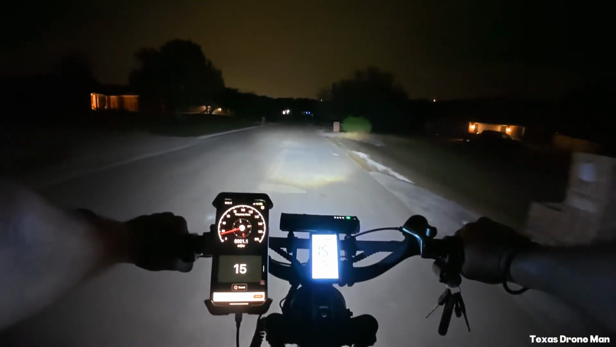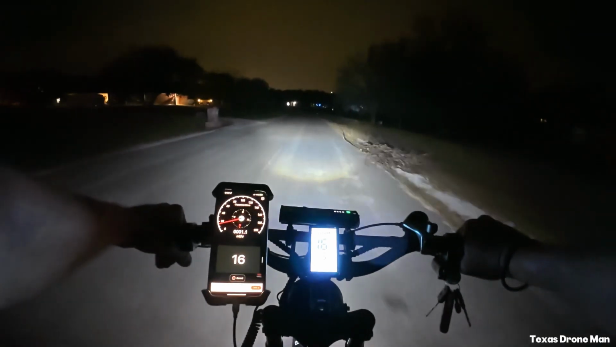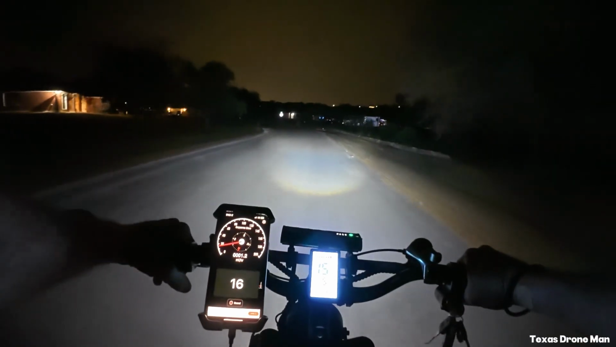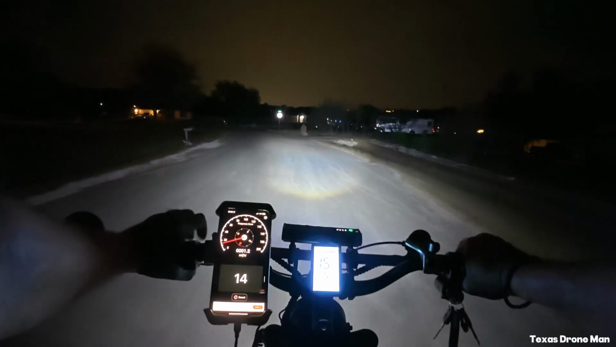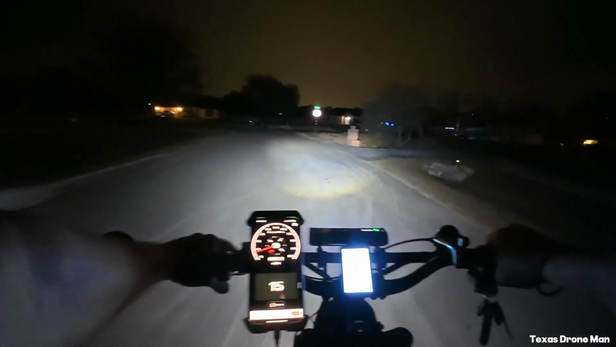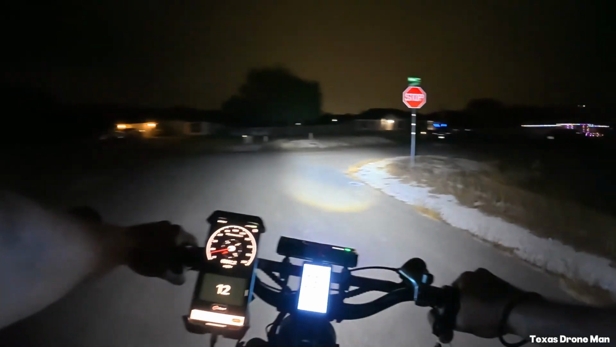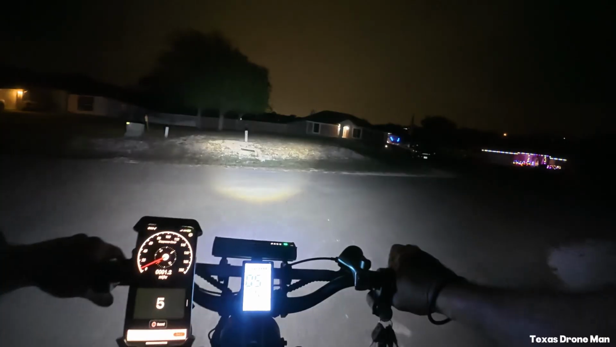Basically, all you need is a battery blender board. On one side, it's got connections for the one battery, then connections for the other battery, and then there's a connection that goes to your controller where your existing battery goes.